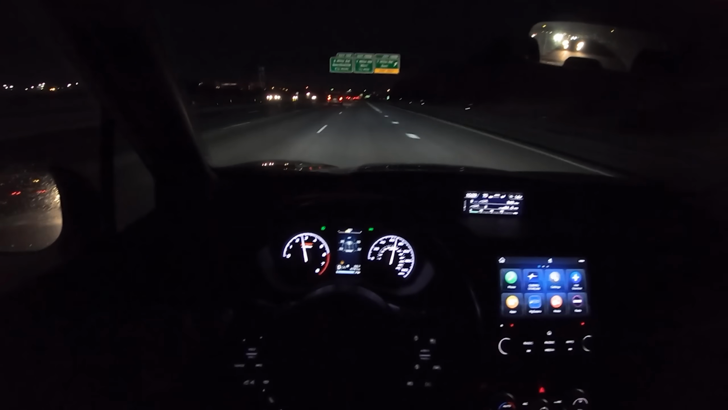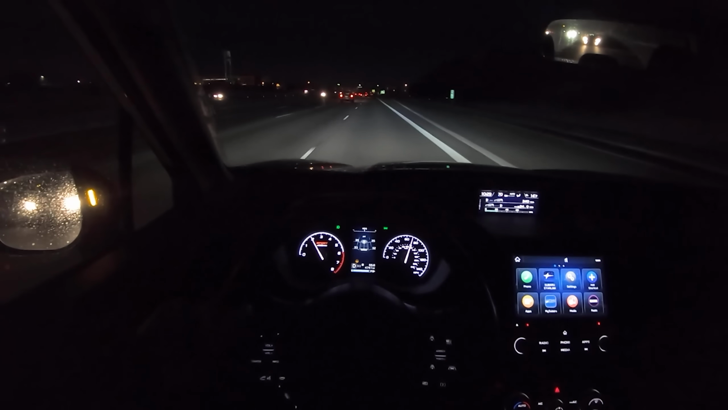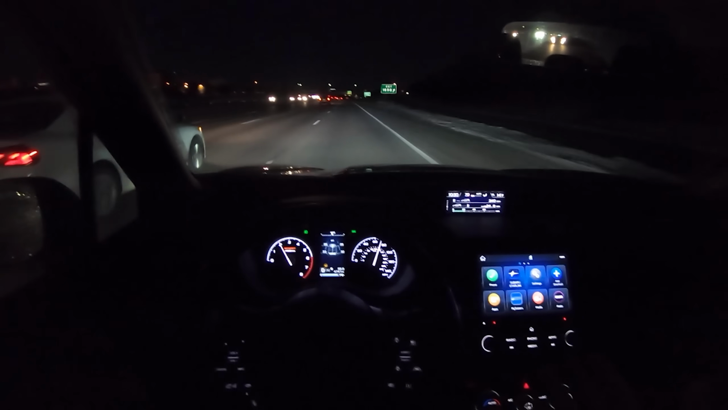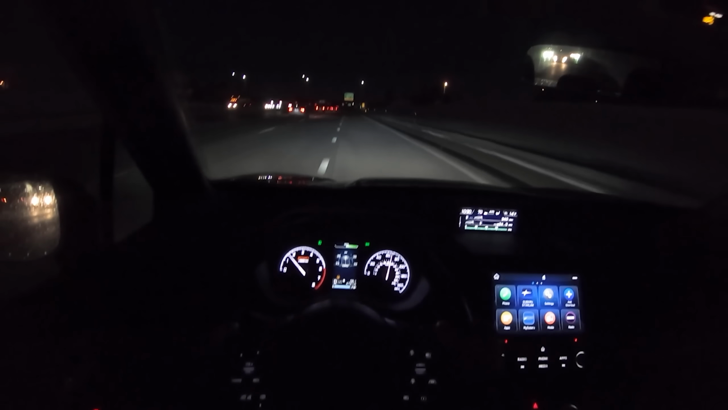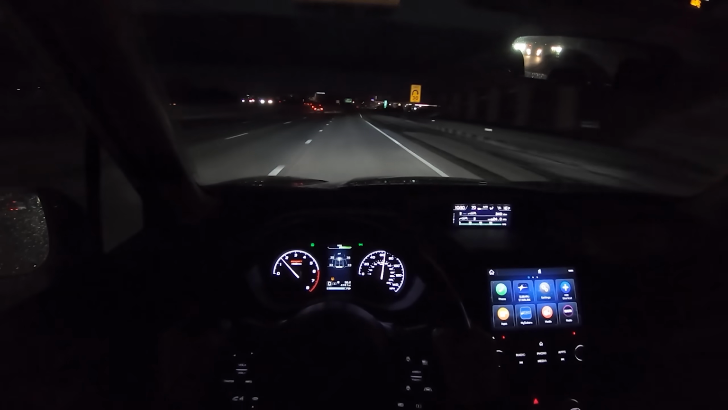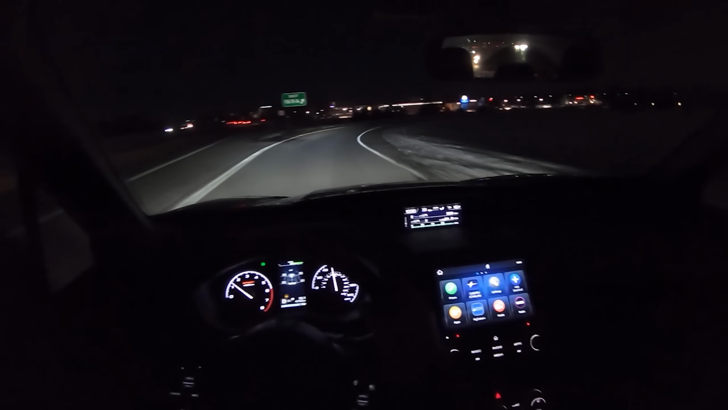One thing I do really like about this Forester is the visibility is fantastic. I have a little bit of a higher driving position. I feel like I'm in a crossover or smaller SUV, which is essentially what this has become. There's a fantastic amount of visibility from the front and the side that's kind of rare in cars these days. You don't get a whole lot of these skinny A-pillars, and it makes for a pretty nice driving experience. Hard on the brakes here.